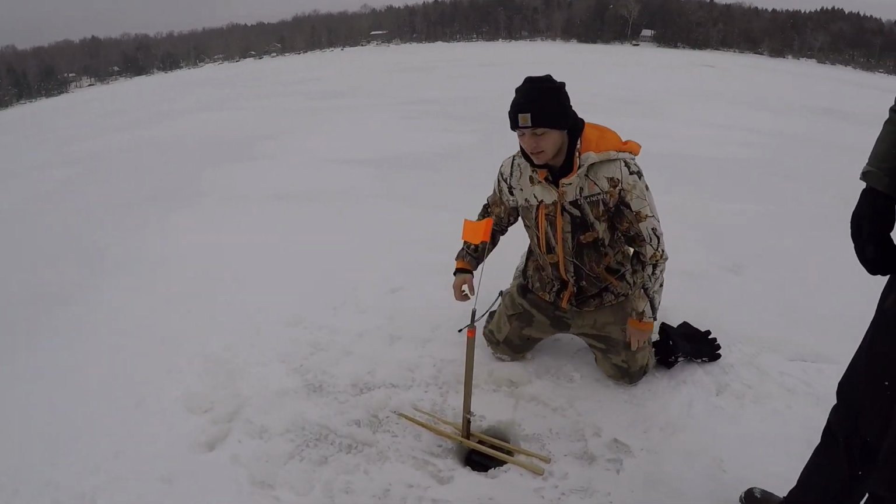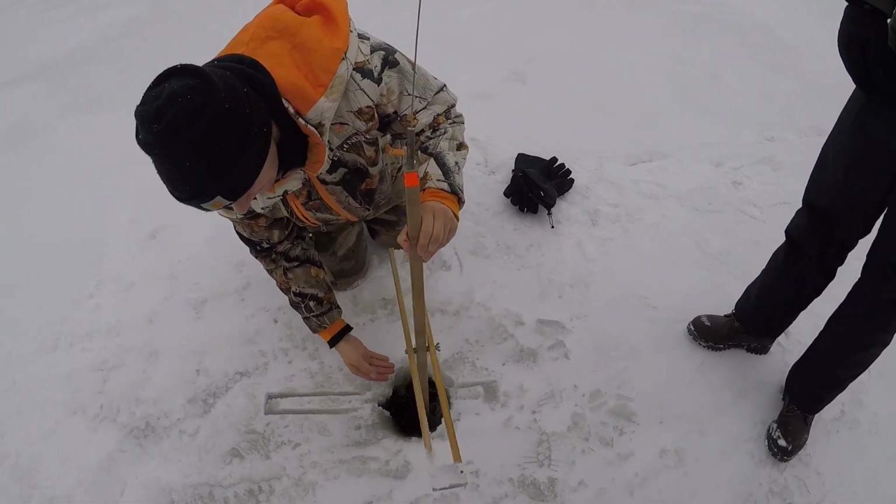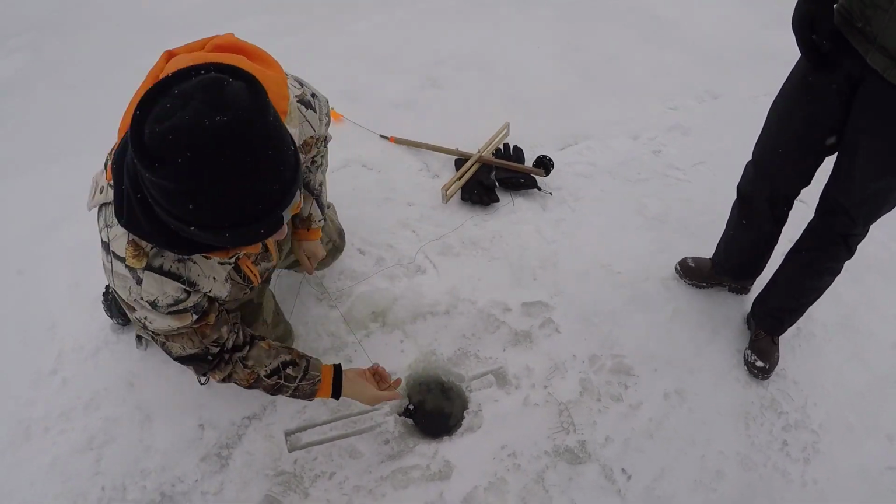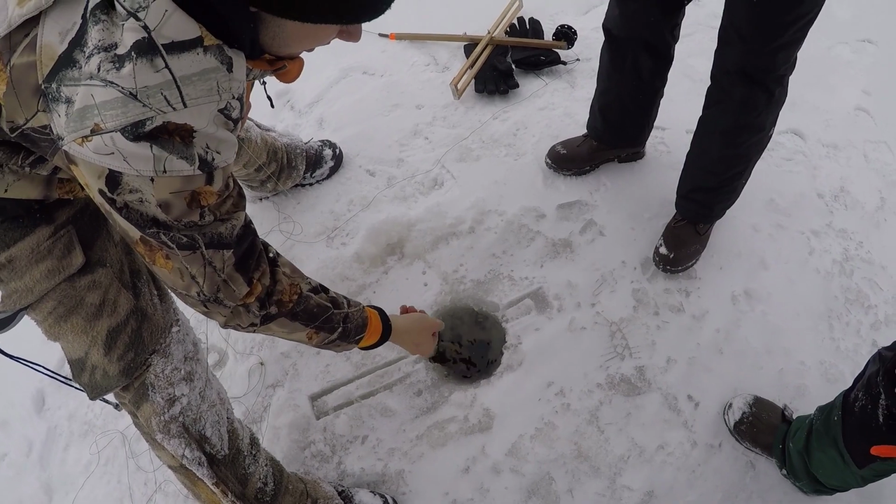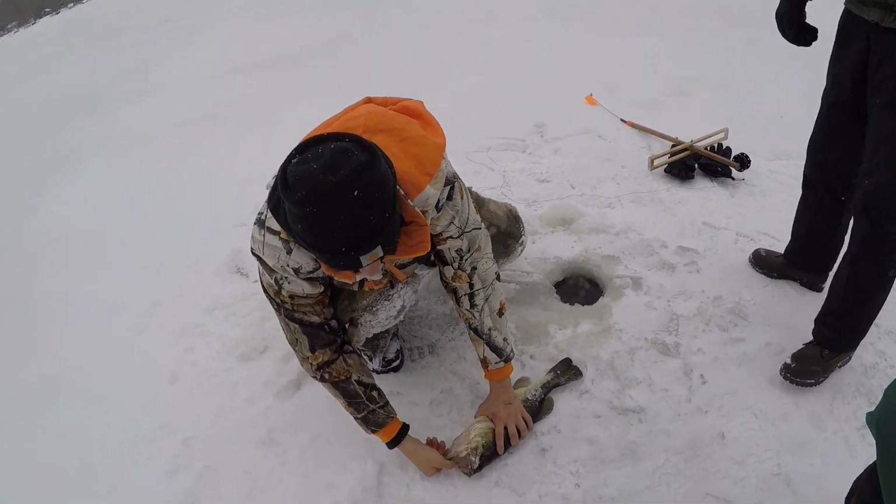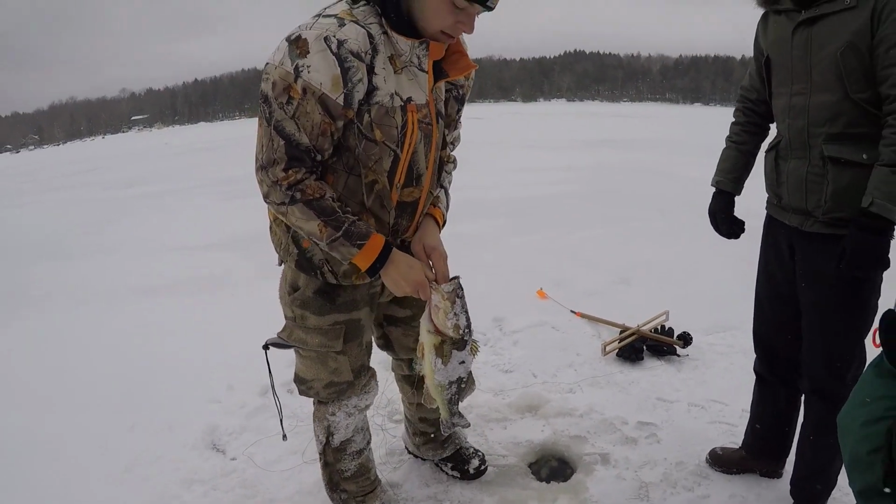Spooled ya? Nah, I got it. Nah, I got it, dude. Big old bass. I'm calling bass too. Pickerel. That's a nice one. Ooh. Dude, that's a big bass. Holy crap. That's a nice bass, dude. That's big. Woo! Yeah.